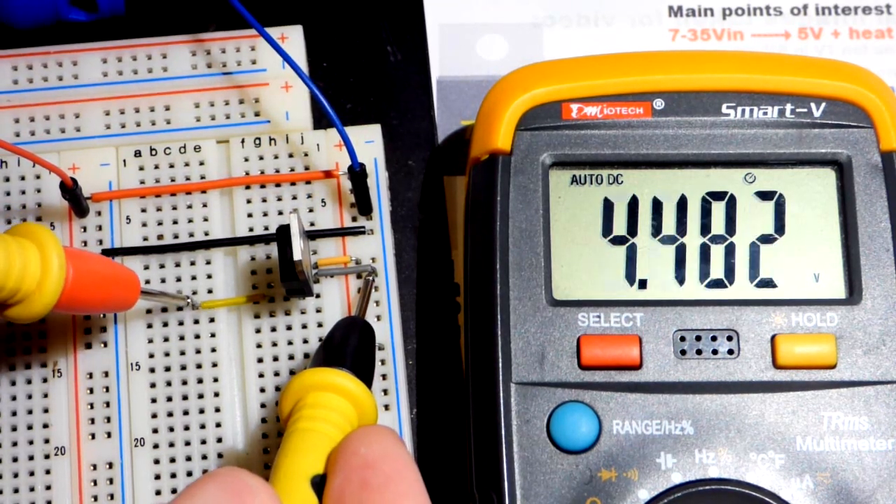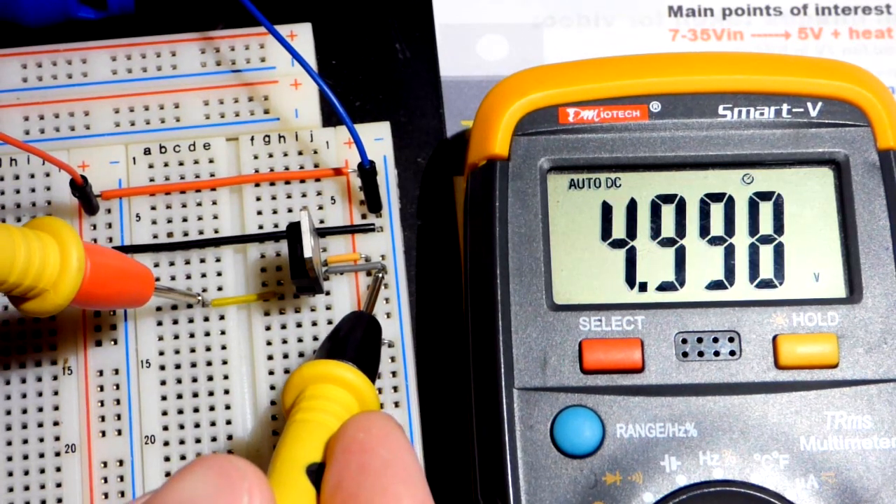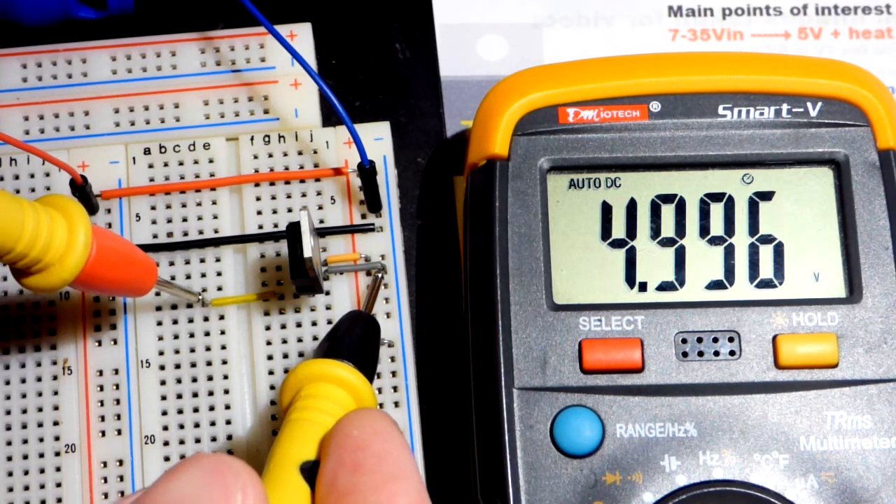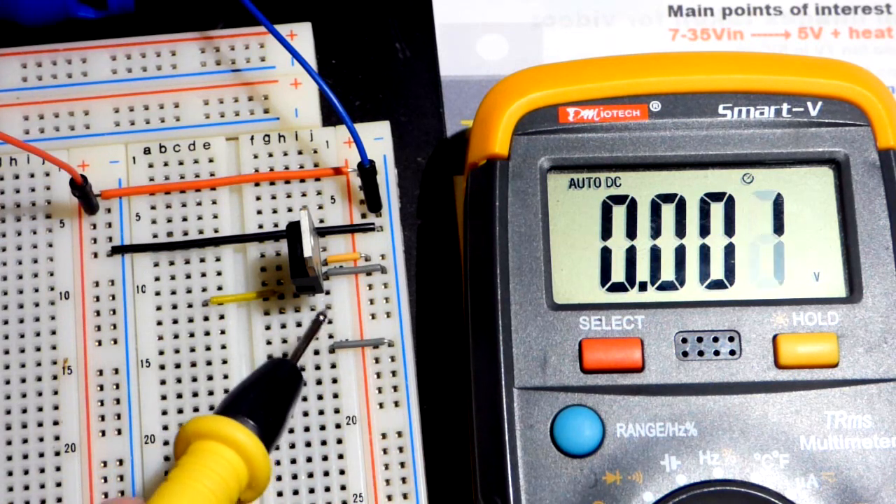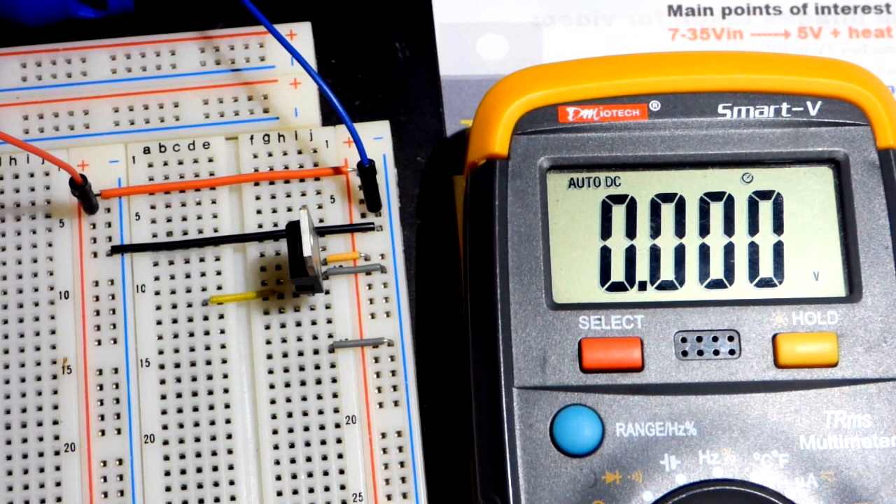At the output, we have 5 volts. And there you go. Looks like it's going down a little bit. So looks like it might have taken a little bit to regulate a tiny amount. But in any case, it's 5 volts there. Pretty much spot on. And so those two capacitors may have helped, but this is a simple circuit. We're just getting the straight voltages.